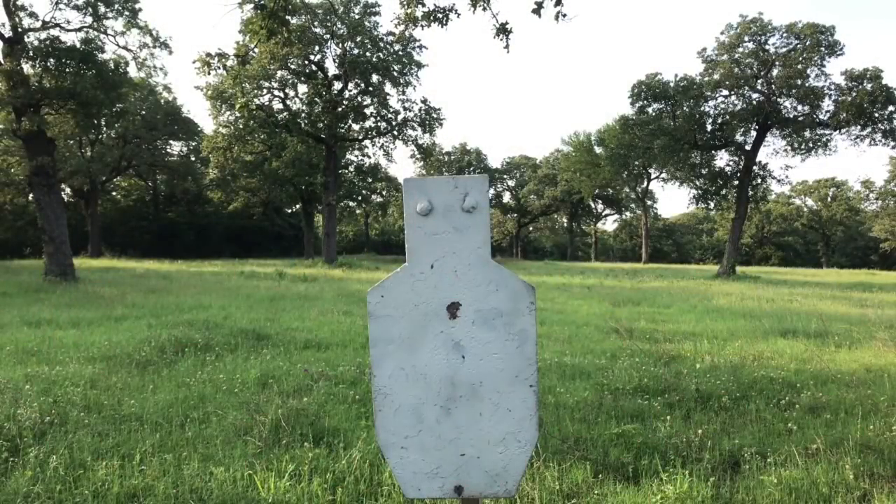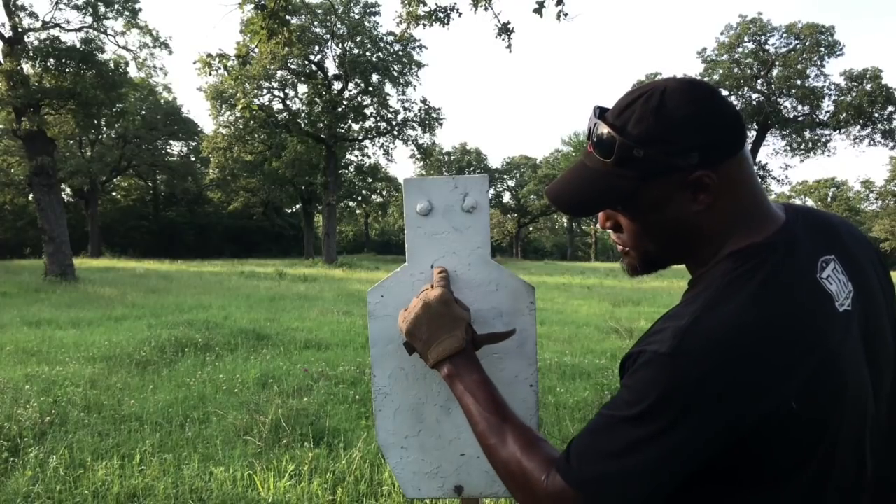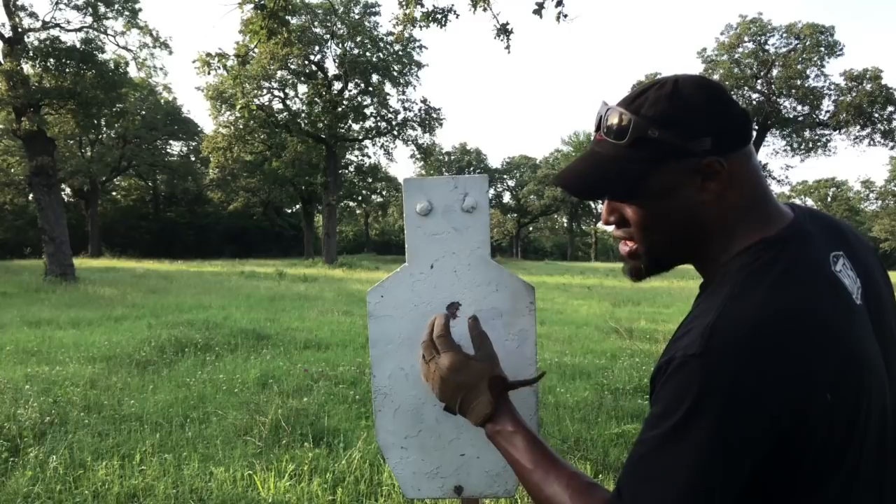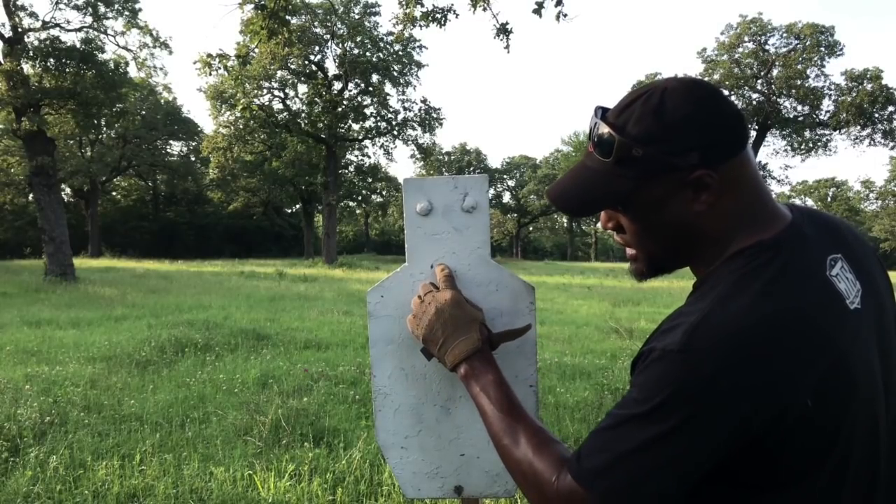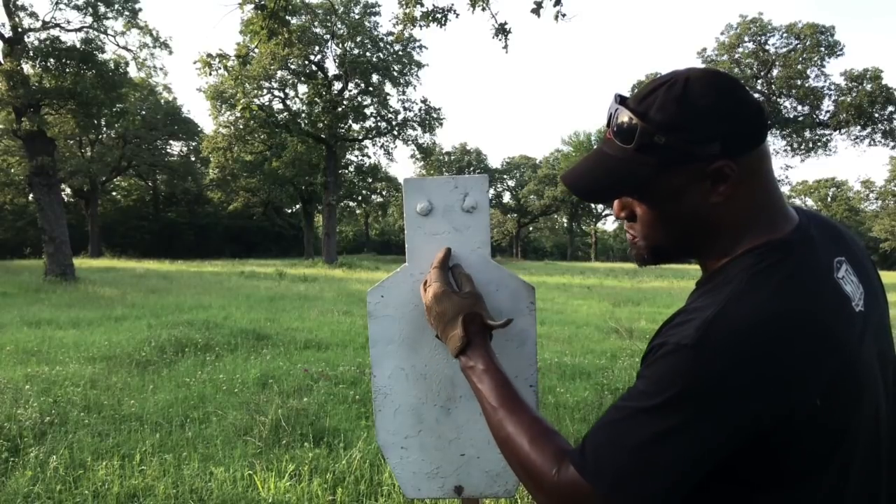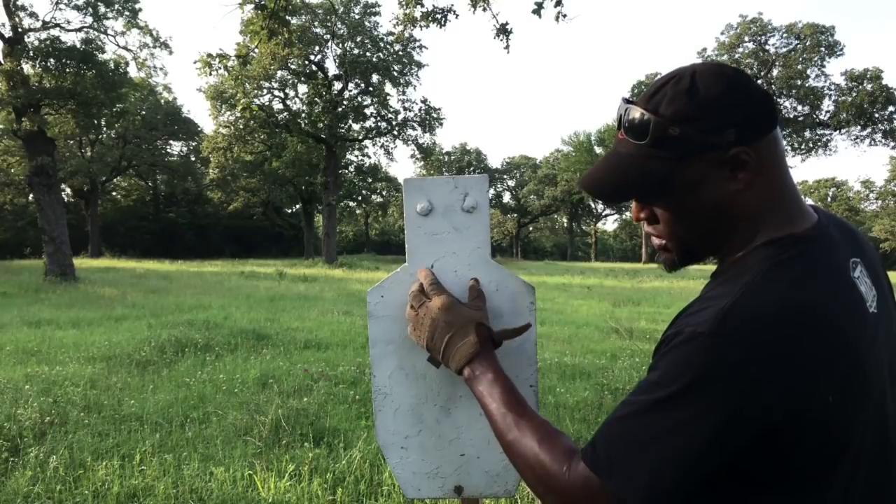Still low. Okay, guys, as you can see, my point of impact is getting a lot closer. I was aiming right here in this neck area. Windage is over a little bit. That could have been me on the tripod. But again, I was pointing here, so it looks like we're about 4 inches too low. So what I'm going to do is bring my elevation down a little bit more, tracking to the point of impact, and then we're going to take that third shot.